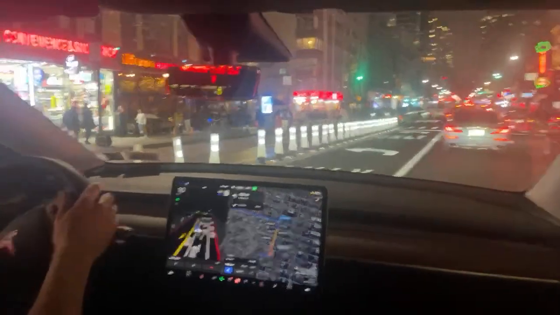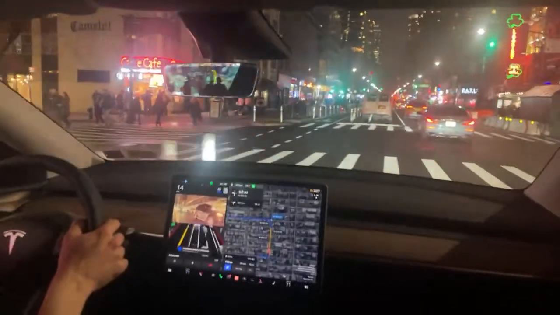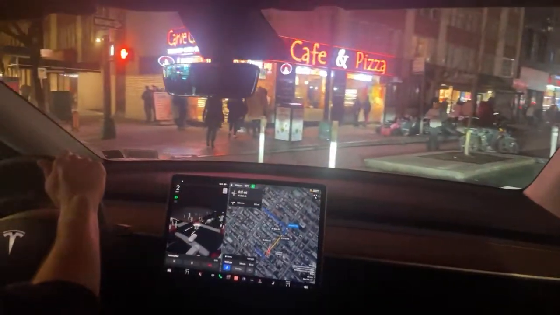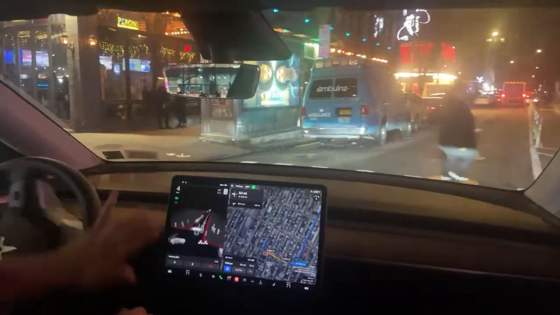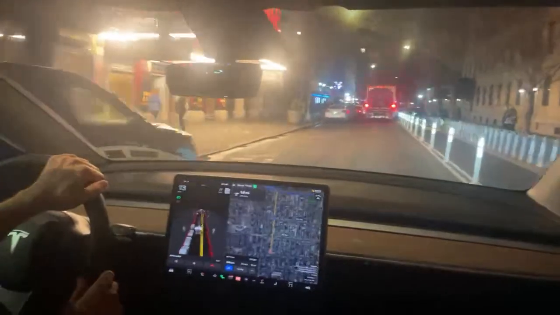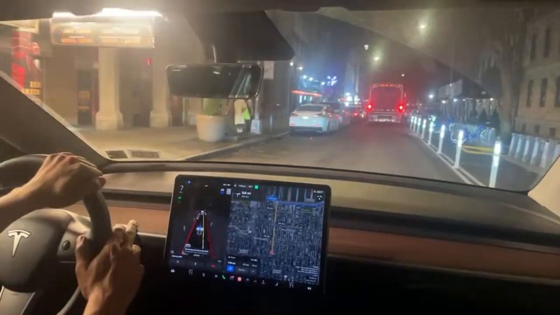Full self-driving seems to go where it's supposed to, but see, that was not where it's supposed to go. Not a great start. Not a great start in the city. I could wait till we get back, but we're going to give it another try.